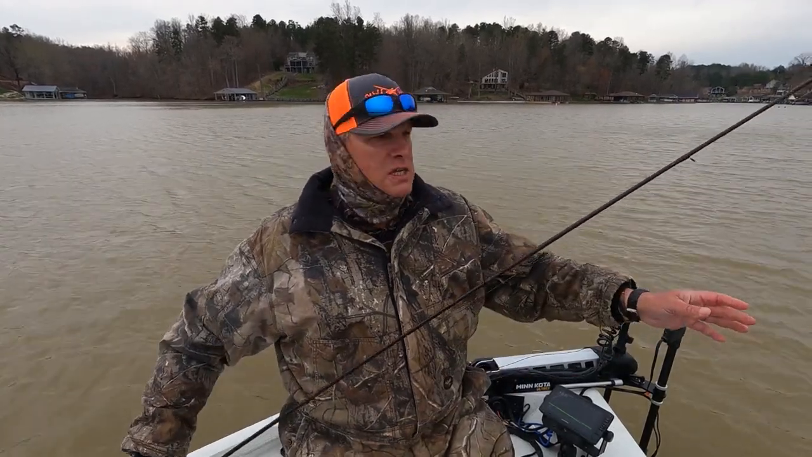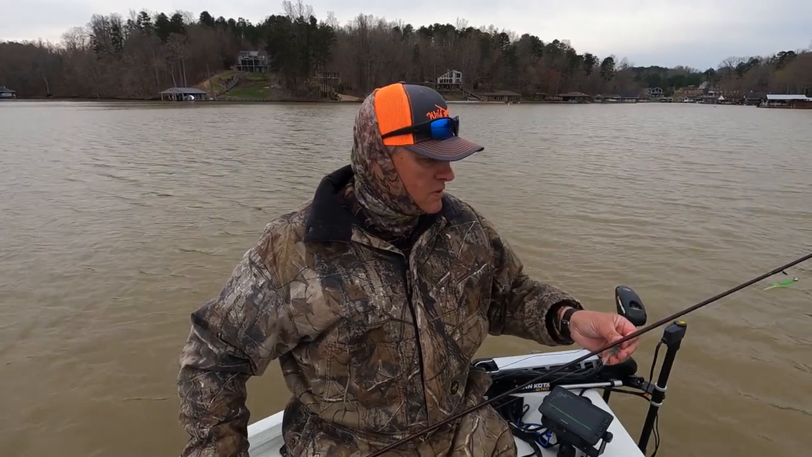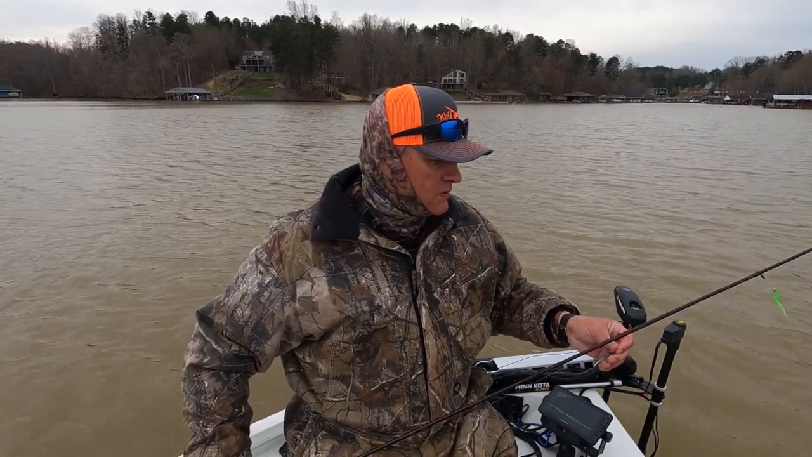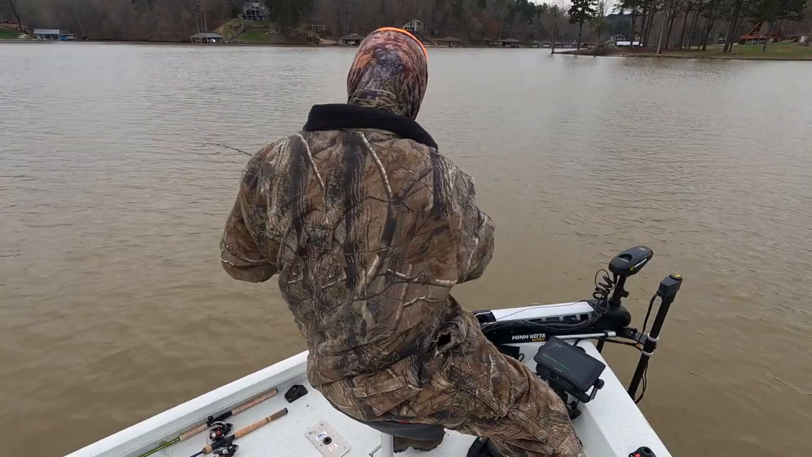And I have that fish in the live well. I will turn her loose later. I just put her in the live well for some photos. That's all, and I'll turn her loose later.